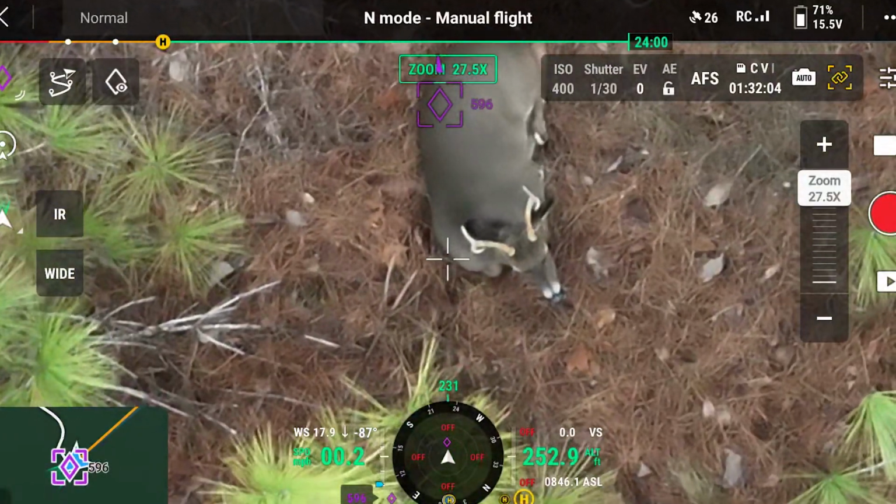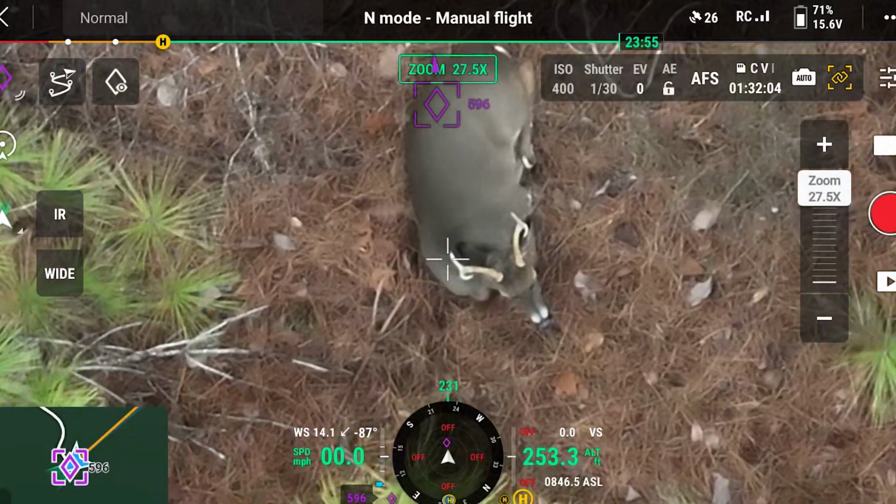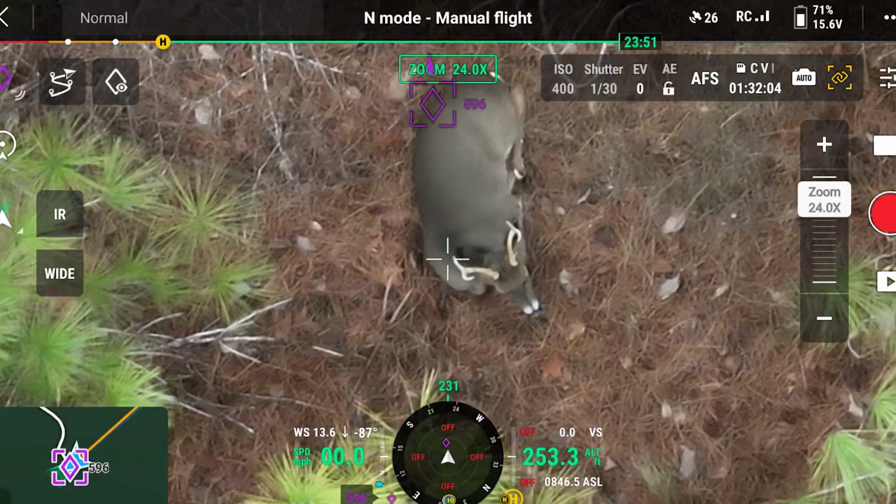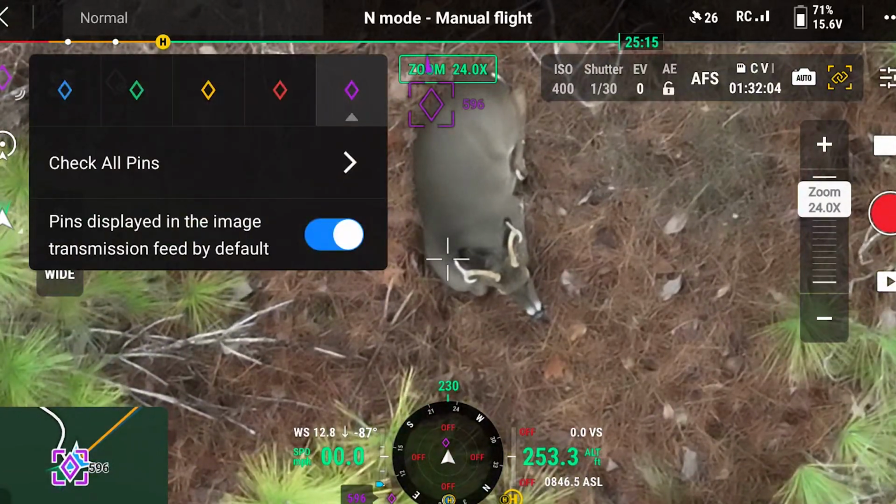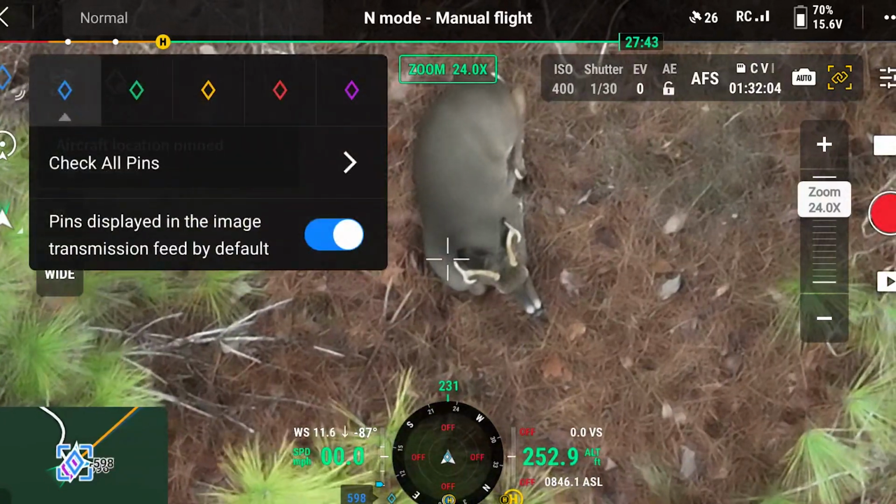Is he dead or alive? He's alive. He's got his head up. He's chewing the cud. Surely that's not much of a shot. Well, we'll keep moving on. I got him marked.